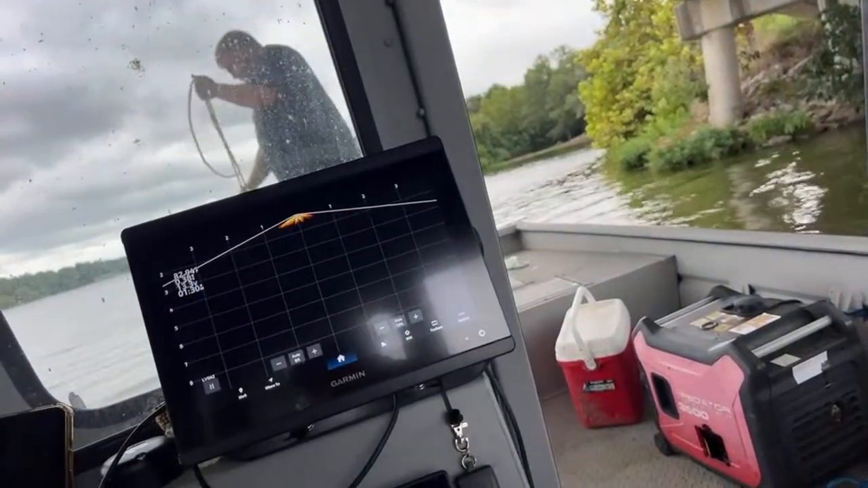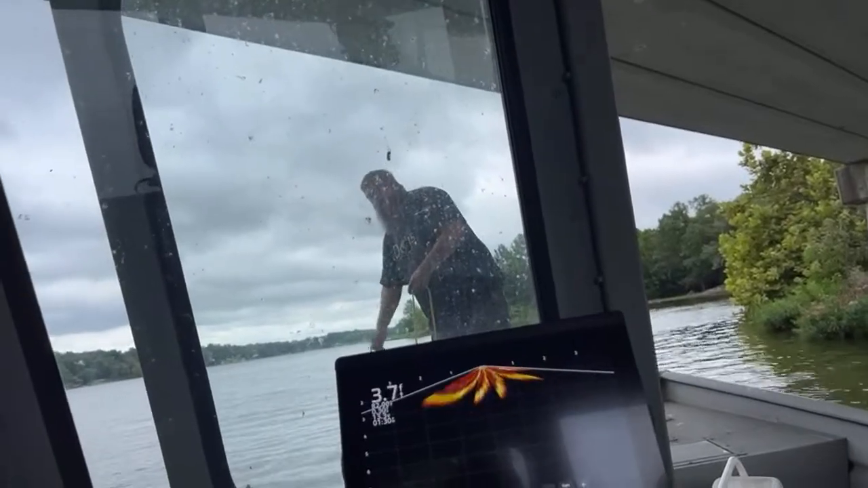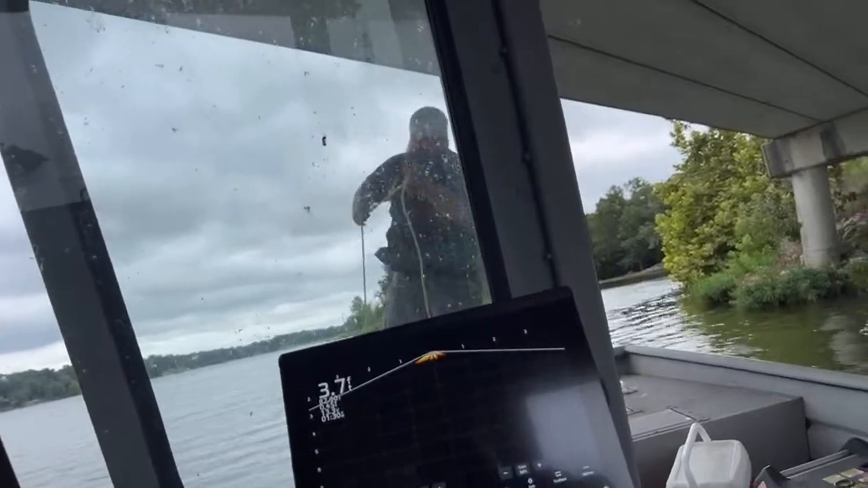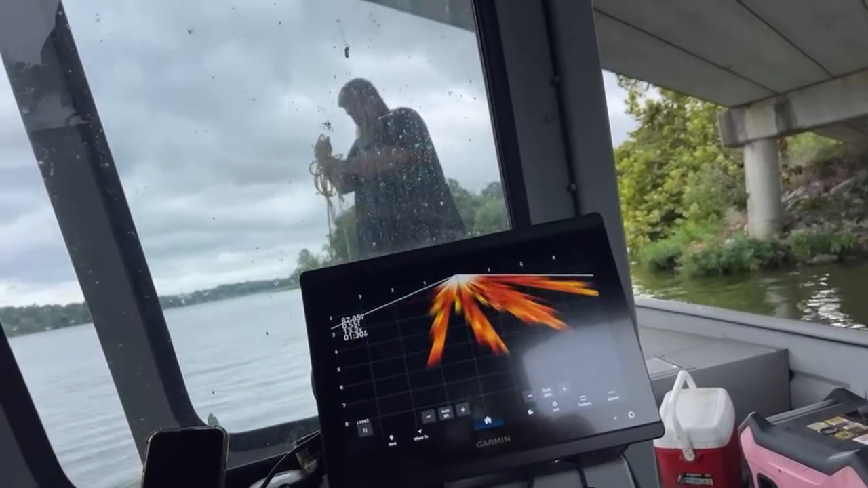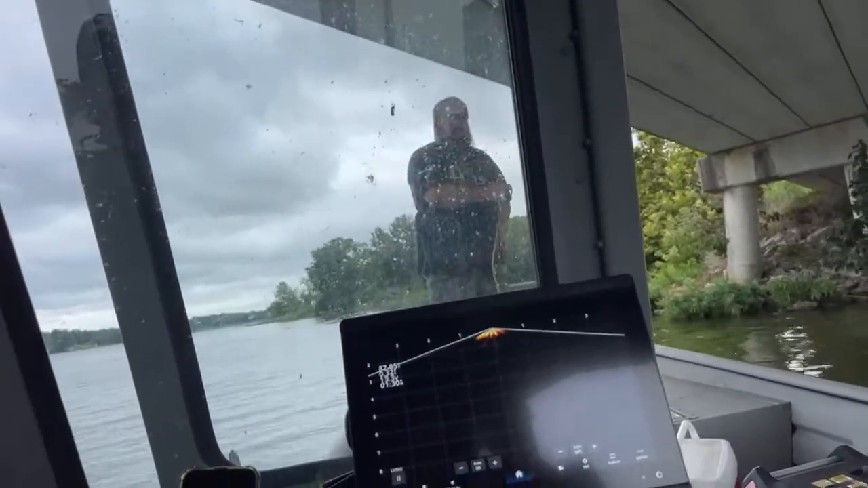I think that's just a... Oh no. That's something metal. Now I got gas. It's a vehicle. Look.